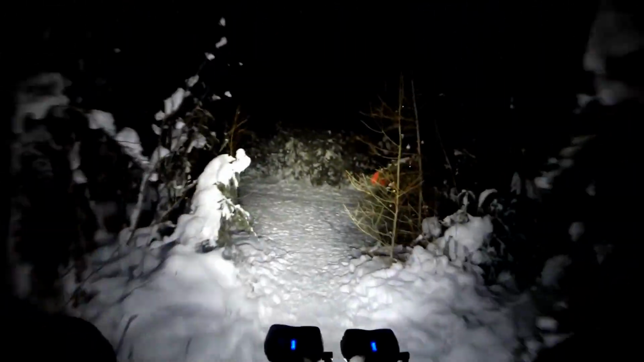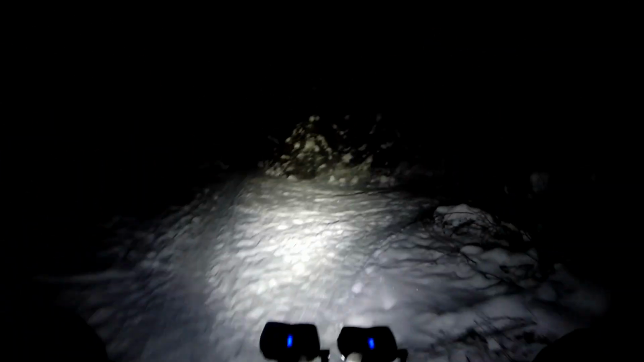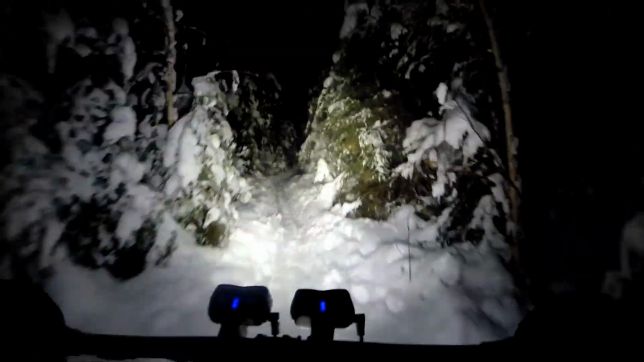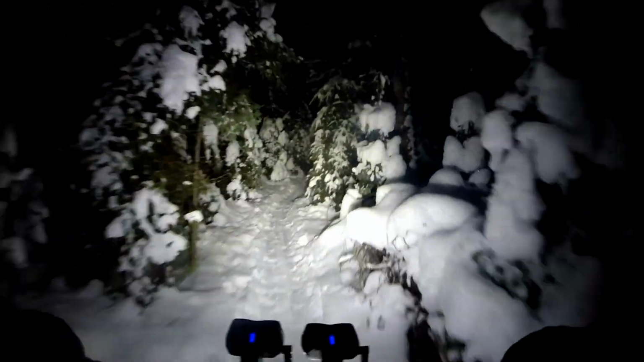Right, we are now leaving Centennial Park and now going into the Cascades. These trails are much firmer, smoother. Looks like somebody skied through here on cross-country skis.